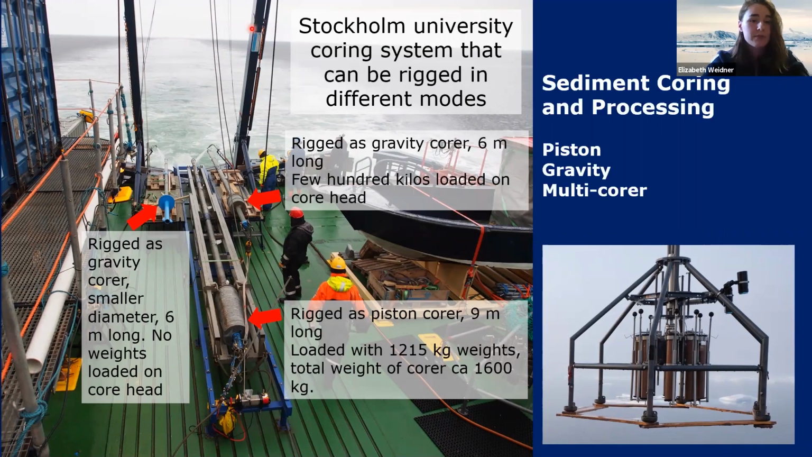And there were different types of coring systems. We had gravity cores, there's 2 of them here, a 9-meter long piston core, and it holds over 1,000 kilograms of weight on it. And then there was a multi-core package, a system that we very lightly lowered to the sea floor, and then we fired it so that all 10 or 12 of these cores entered the sea floor at the same time.